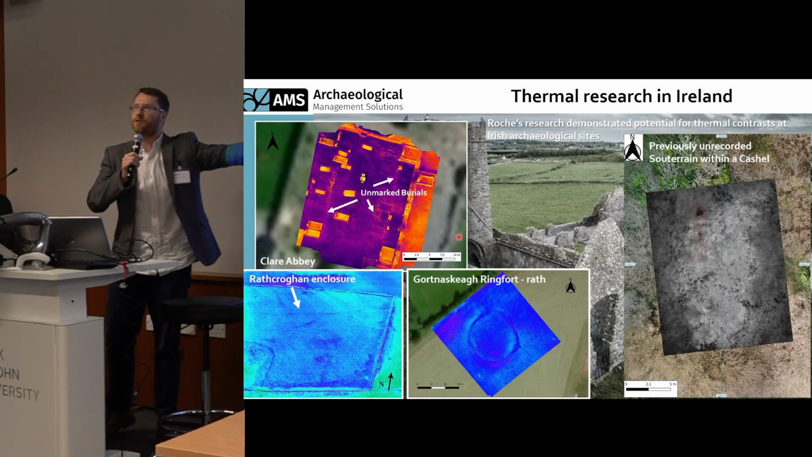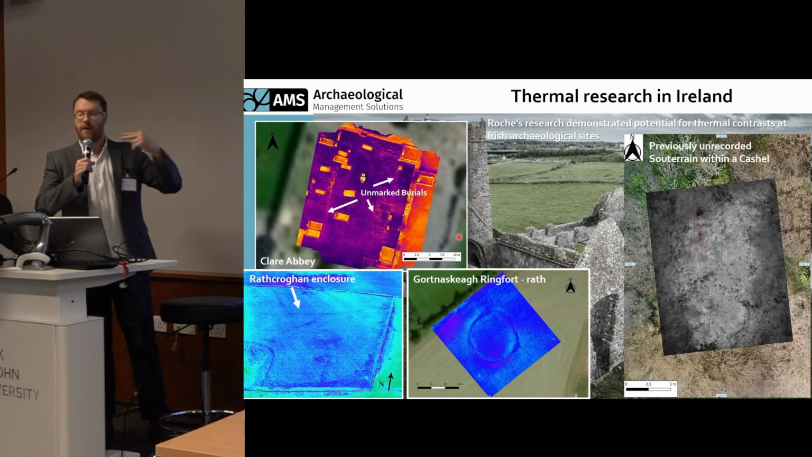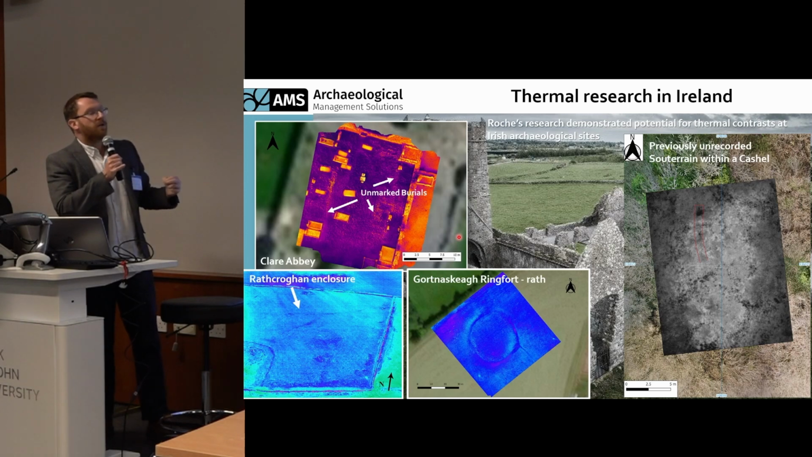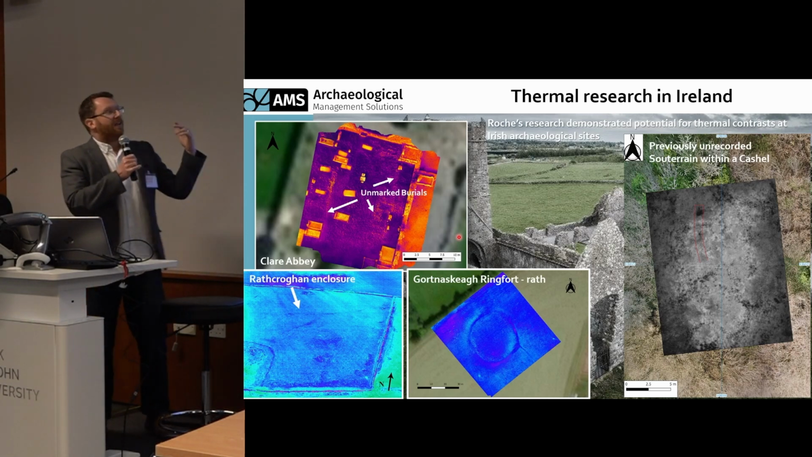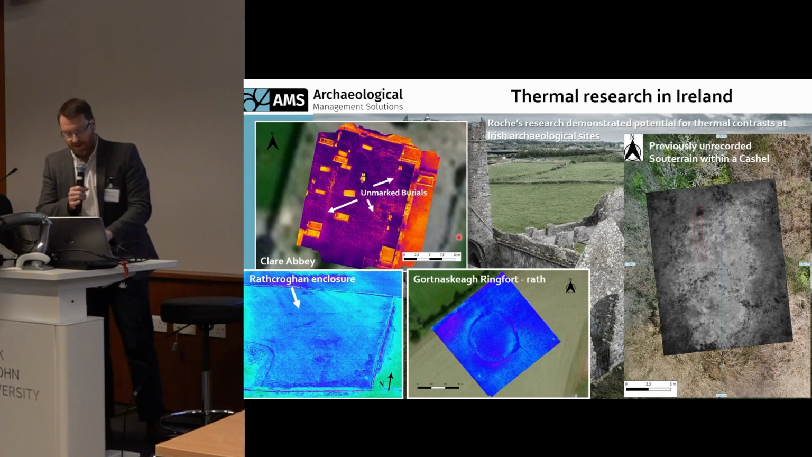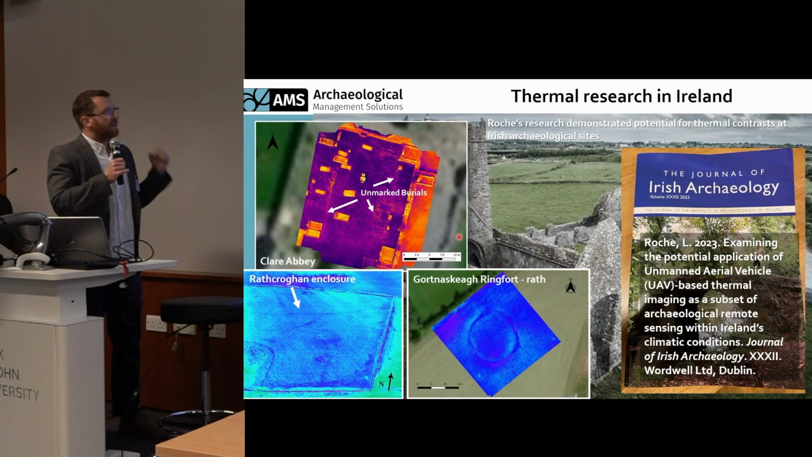So the thermal imagery identified a previously unrecorded souterrain, and then Liamóg confirmed that on the ground. I used "we" a lot, the royal we. It's actually Liamóg who was doing it. So he found this, and such was his success with all this, he wrote it all up and got it published last year. So yeah, this is great.